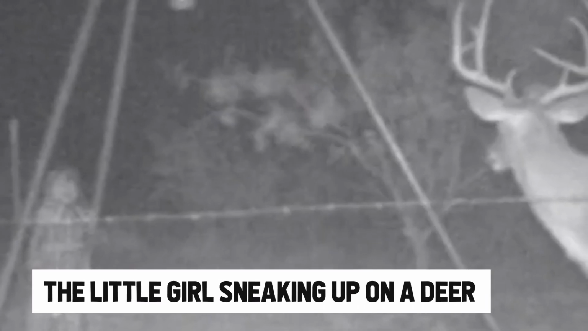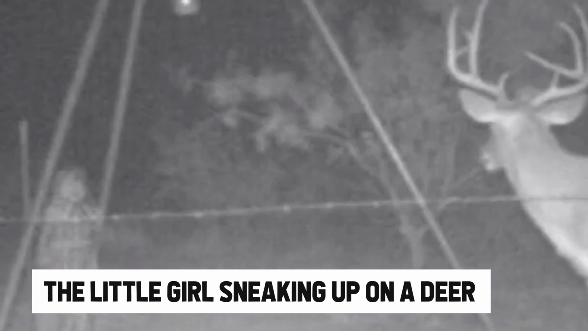Though it looked like a coyote on its hind feet waiting to pounce on its prey, people were demanding a more plausible explanation for this mysterious incident because having this creature roam around the neighborhood was no longer out of the question. Come to think of it, most people would choose to believe that this was an identifiable wild animal, if only it was daytime. But what if it was a creature that we were unfamiliar with? Next on our list is the little girl sneaking up on a deer.